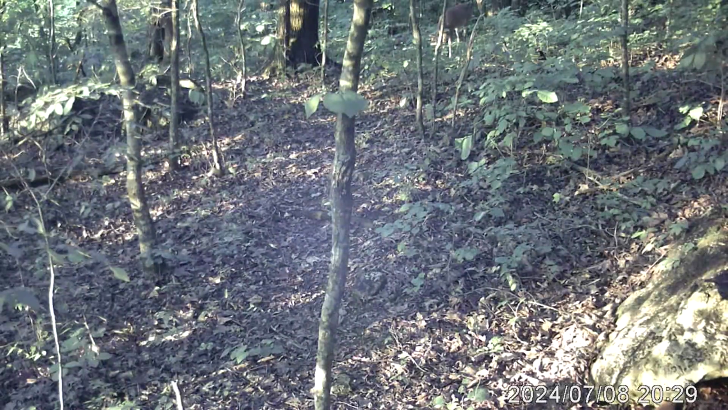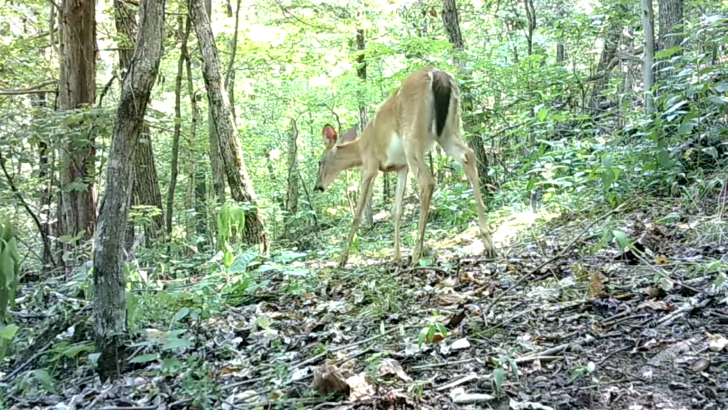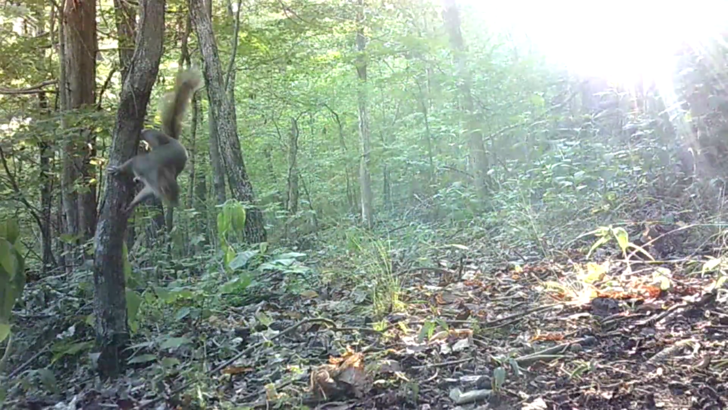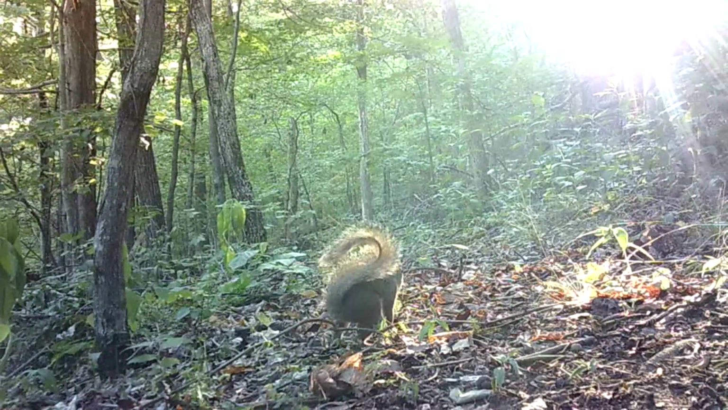But things settle down. And the yearlings, little does and the deer just make the rounds, browse around on this hot morning, trying to relax. Just making the round. But it's time for the squirrels, I'm sorry. They out early, here on a bright morning. Hot day coming up.